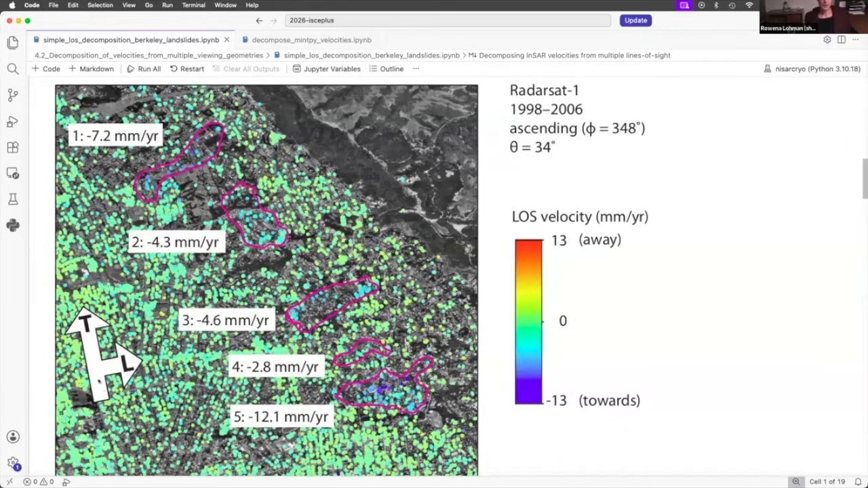So here now, the satellite is moving towards the north. This is an ascending satellite. In this case, the azimuth is 348, so we've gone from north all the way around, almost back to north. And the look angle is 34 degrees. So you're going to need those numbers to finish up this notebook.